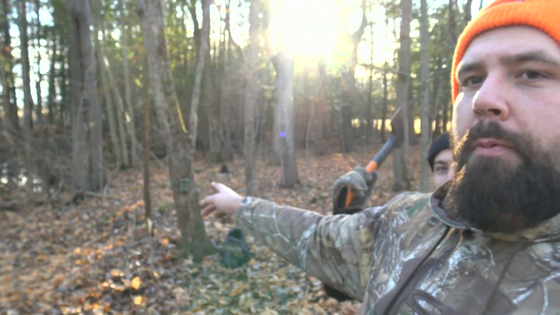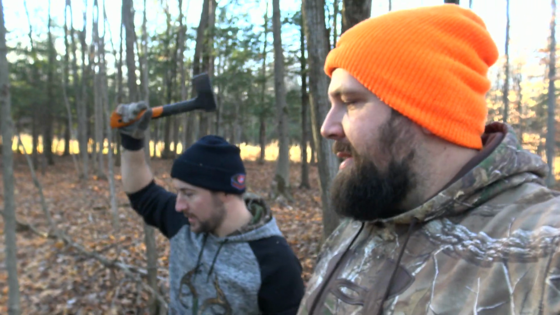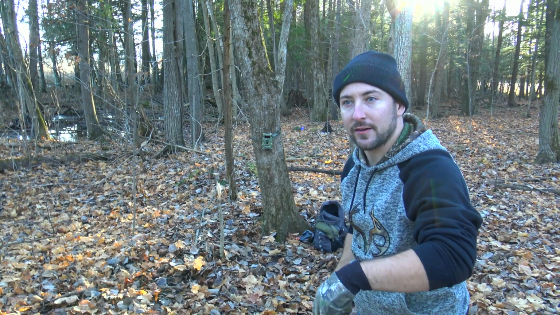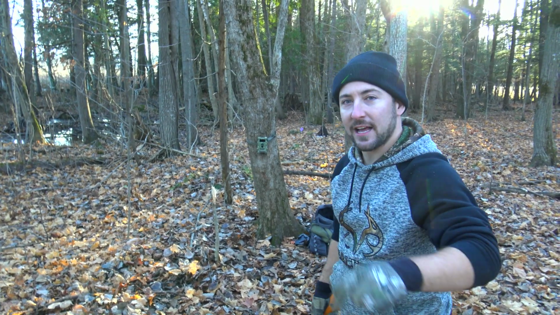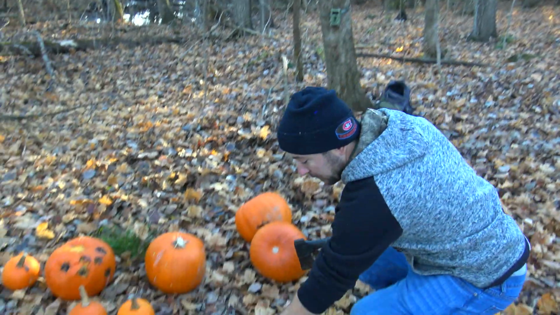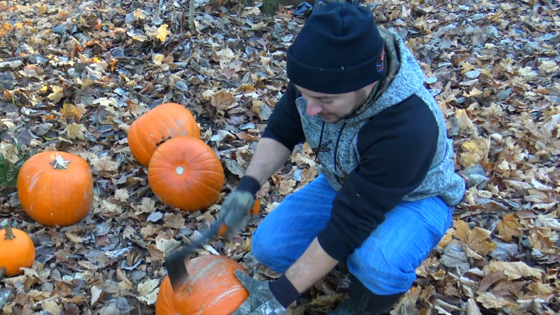We got a trail cam set up right over there. We're gonna show you what we're gonna do with that in a second. My goal is to split the pumpkin in half and make them get to the seeds and the interior. I think they're gonna rather the interior than the pumpkin itself, but who knows? Are they gonna even eat it? We'll find out. You're gonna grab your pumpkin.